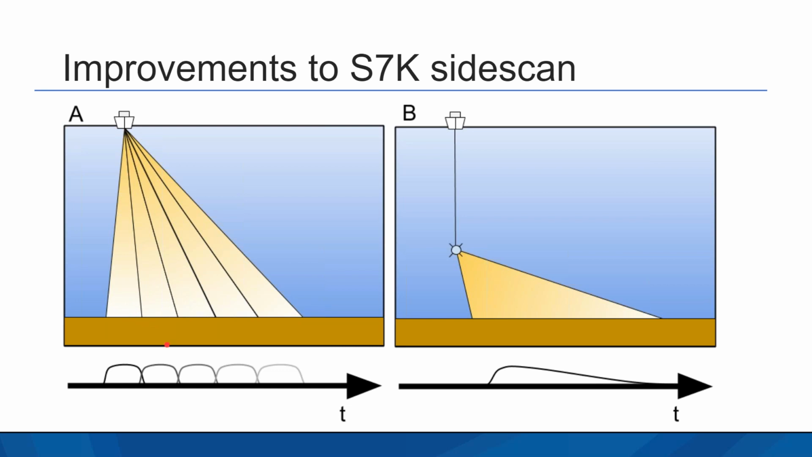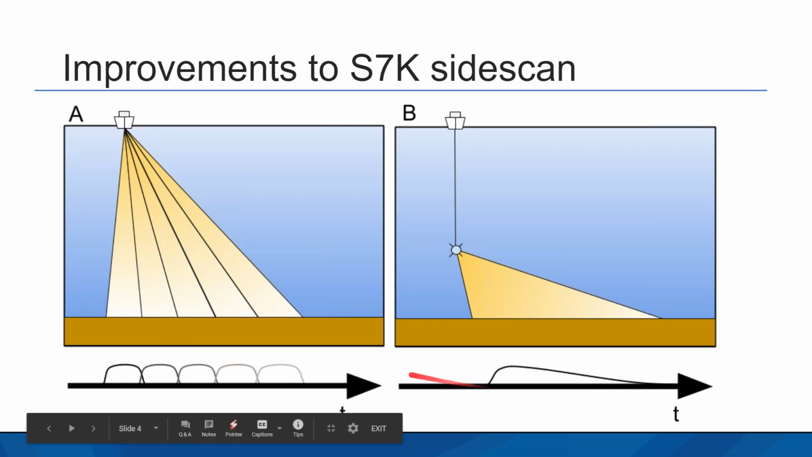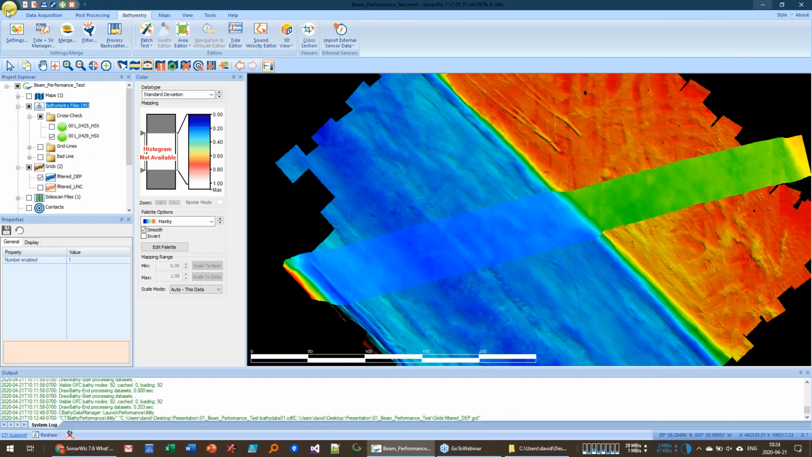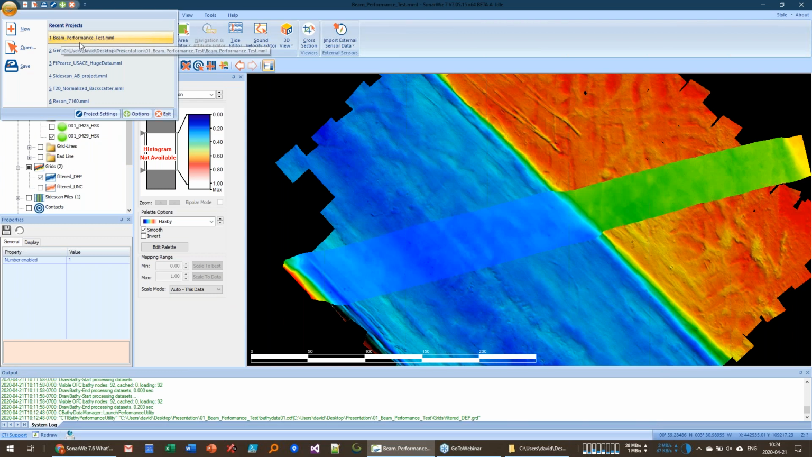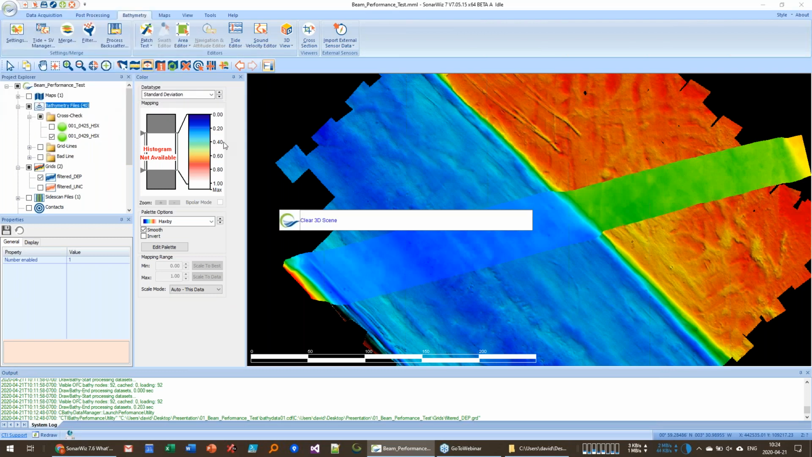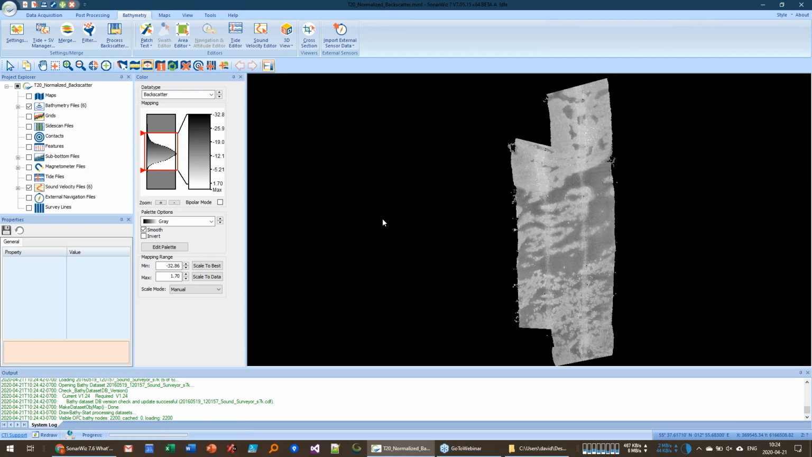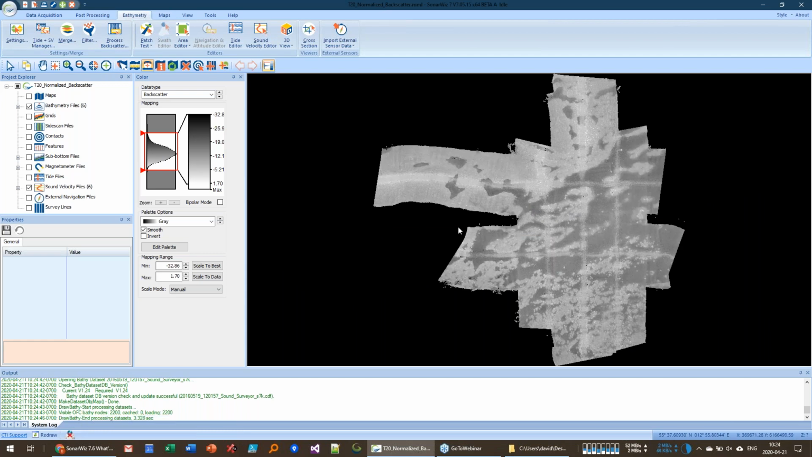One of the things we've been trying to do with our side scan engine is give you the option to see both kinds of data, and to choose how you want to process the data. Let me show you what I mean. I'm going to switch projects here to a side scan project. Again, this is not real side scan, this is multi-beam data.